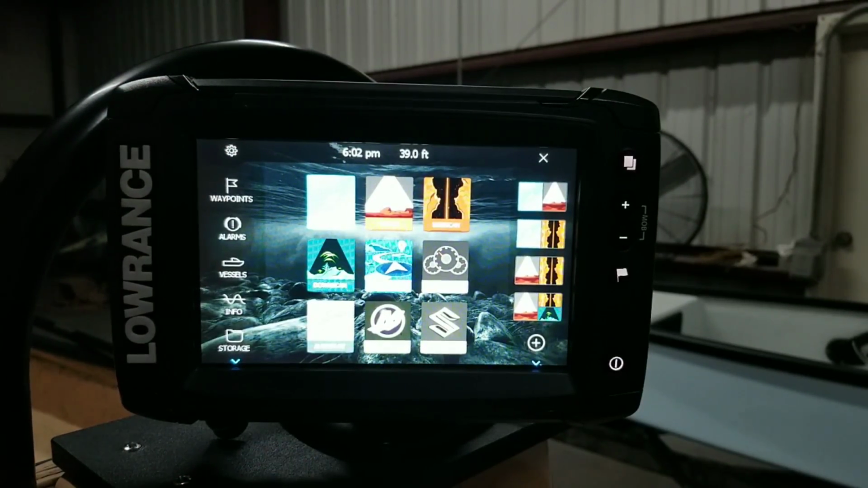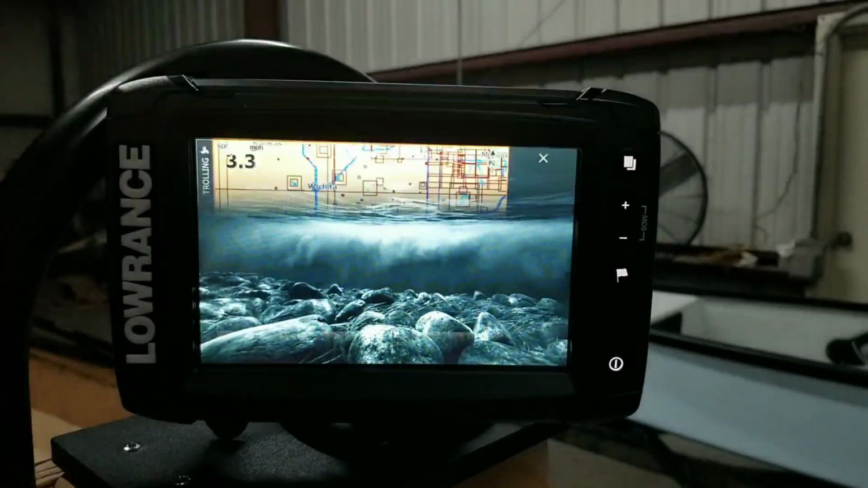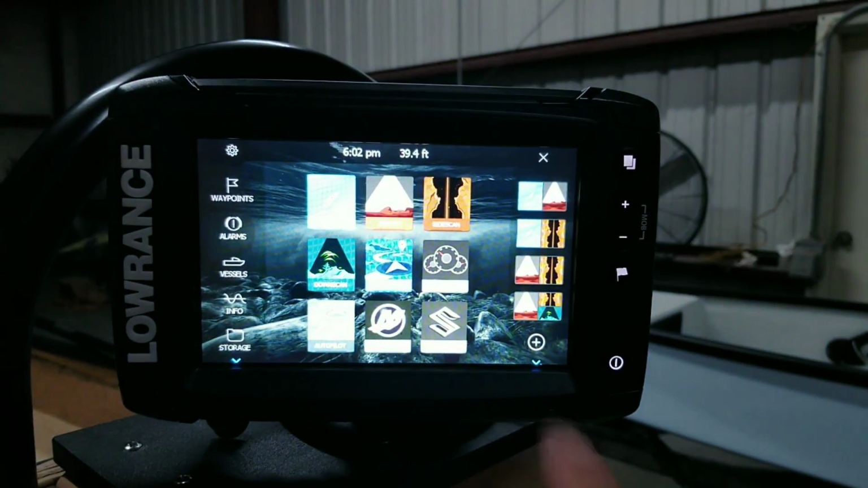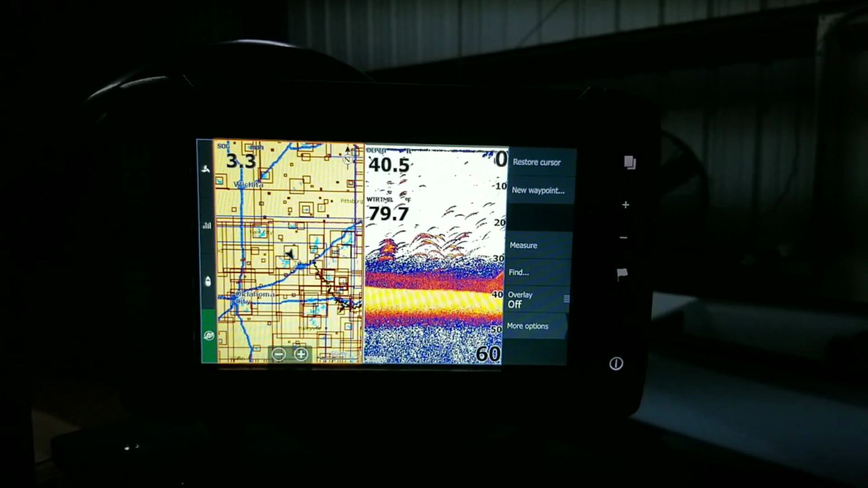One thing I like about it is it's set up a lot like a cell phone or a tablet. If I want to go to charts, I just press chart. If I want to go back to my home screen, I just press the home screen. I want to look at sonar, I can. If I want to look at a combo screen, it's right there. That makes it really nice.